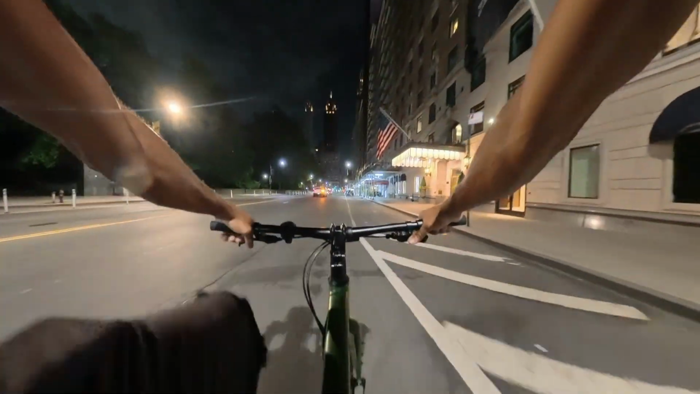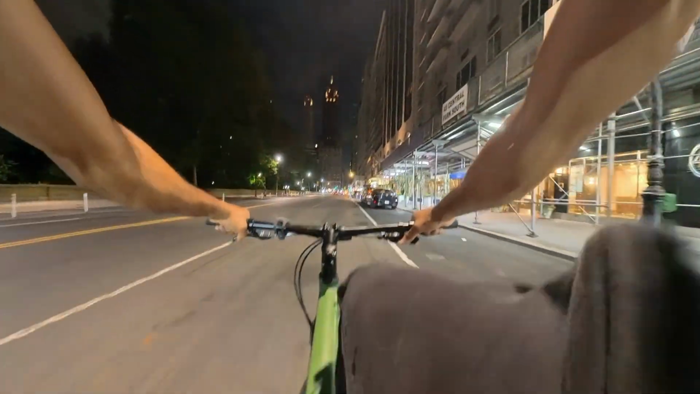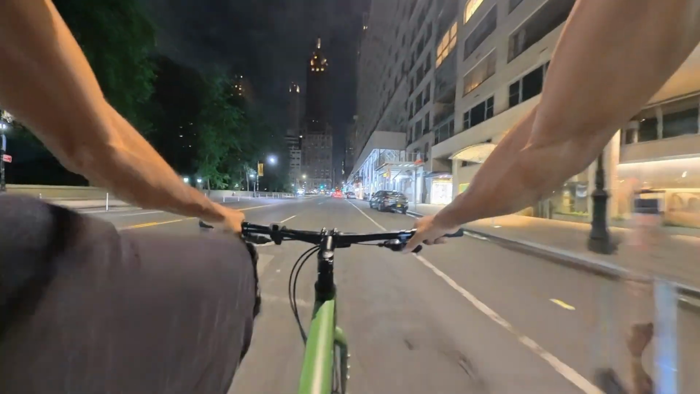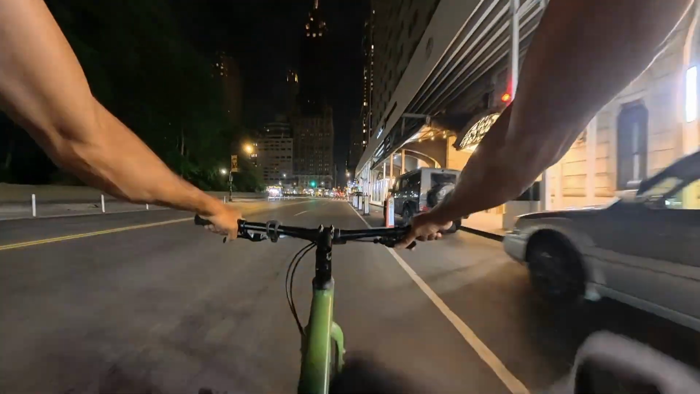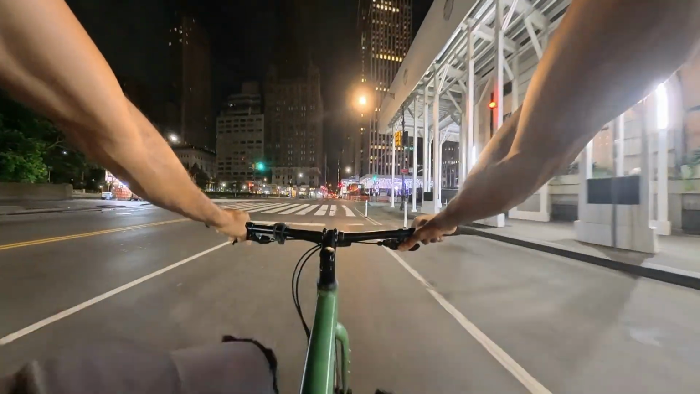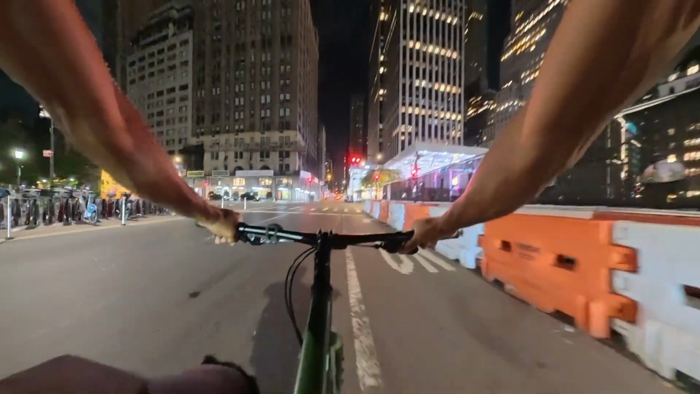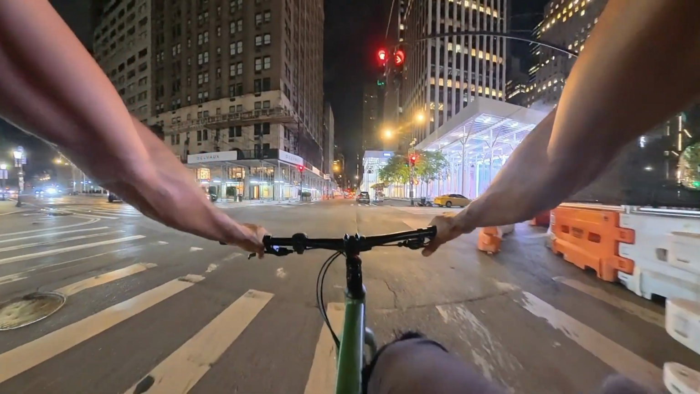It's real windy right now. Don't know if you hear that wind. If not, this Mic Mini is doing its job amazingly. And we just coasting. Woo! Coasting. Oh, hit a nice bump there. All right.